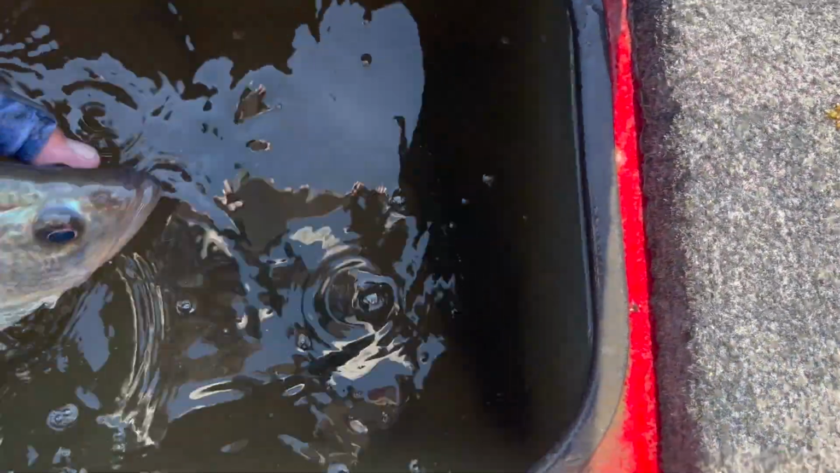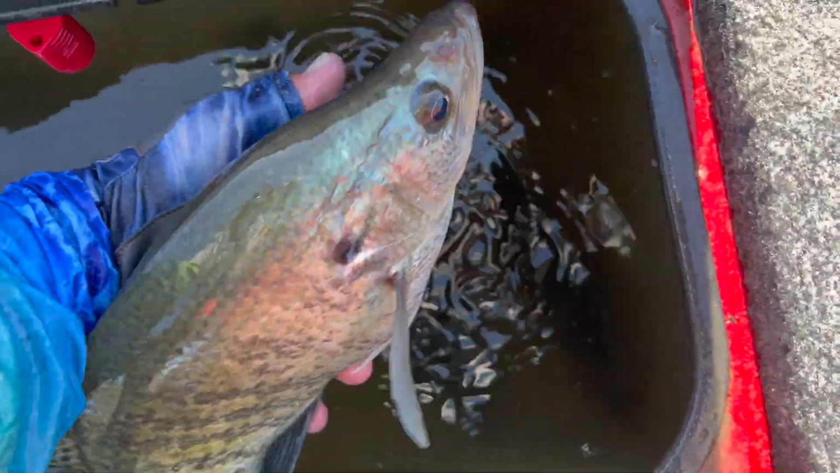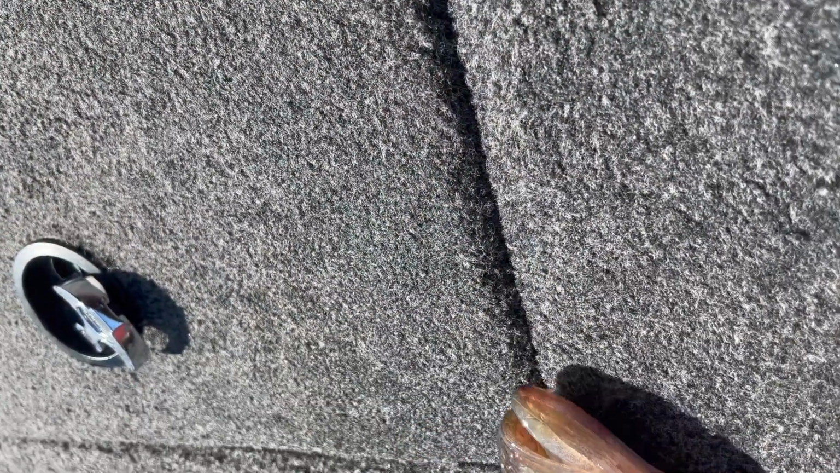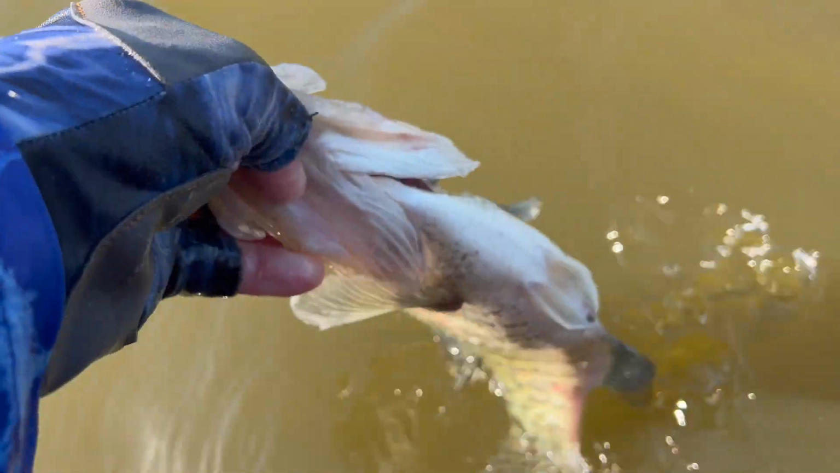All right, I'm just going to have to boat flip her back in the lake. Oh, no. That wasn't nice. Dang you, fish. You keep that up, I'm going to fillet you. Dang it.